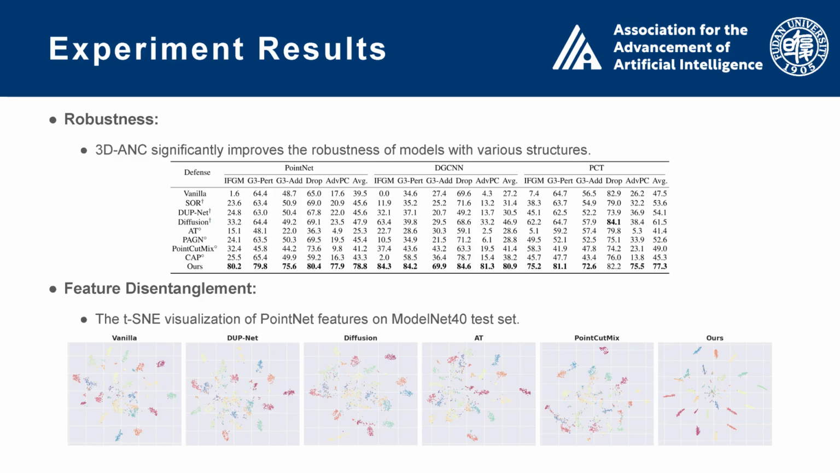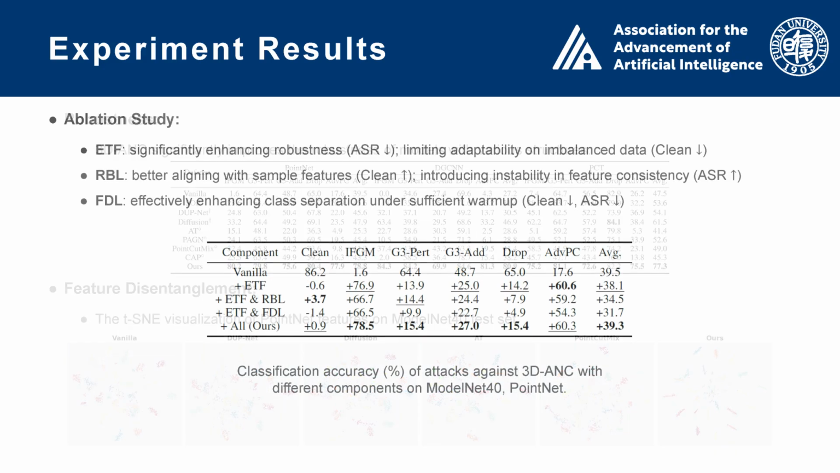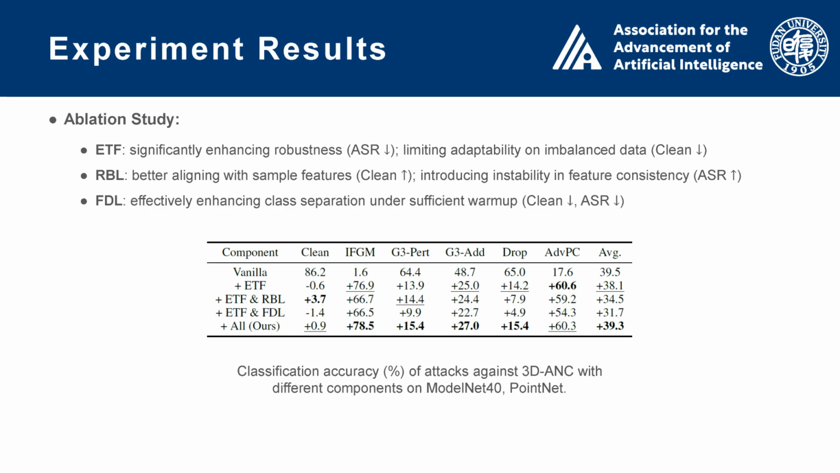TSNE visualizations clearly show that 3D-ANC produces tighter intraclass clusters and clearer boundaries between classes. This confirms the effectiveness of our approach in enforcing a disentangled feature space. Our ablations demonstrate the ETF head alone significantly boosts robustness. RBL recovers clean accuracy and stabilizes training. FDL further enhances both robustness and interclass separation. When combined, the full 3D-ANC framework delivers the best overall performance.